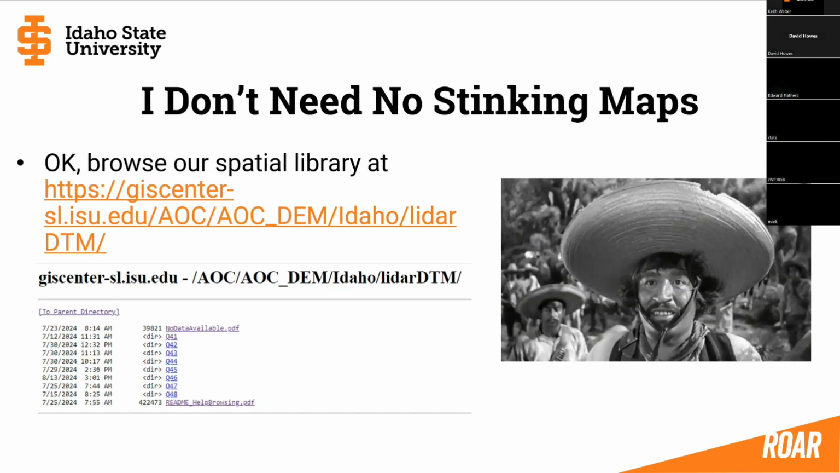You might say, I don't need no stinking maps. I don't need no stinking web maps, anything like that. Okay, fine. You can browse our spatial library, right? Just go to this website here, and all these links will be available, probably easier when I push it out to YouTube. You'll be able to get to these things easier. And what you're going to see is this. You're going to jump out to this thing, and then we have some more help for you.